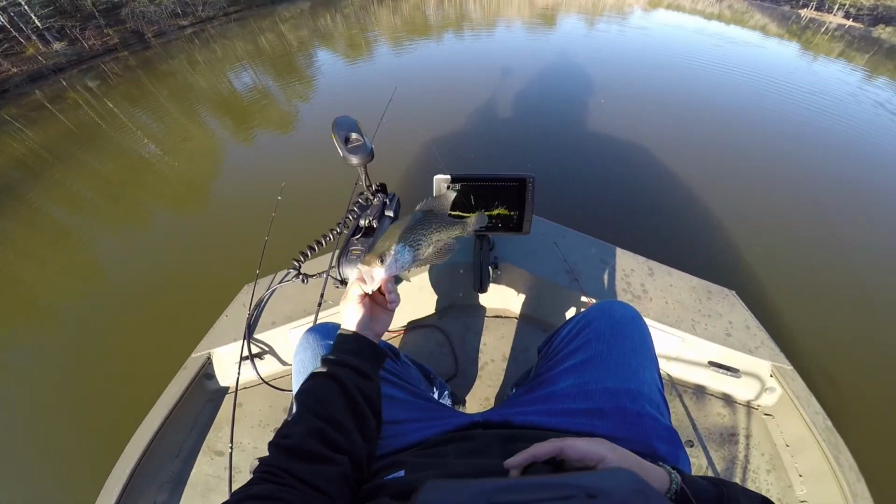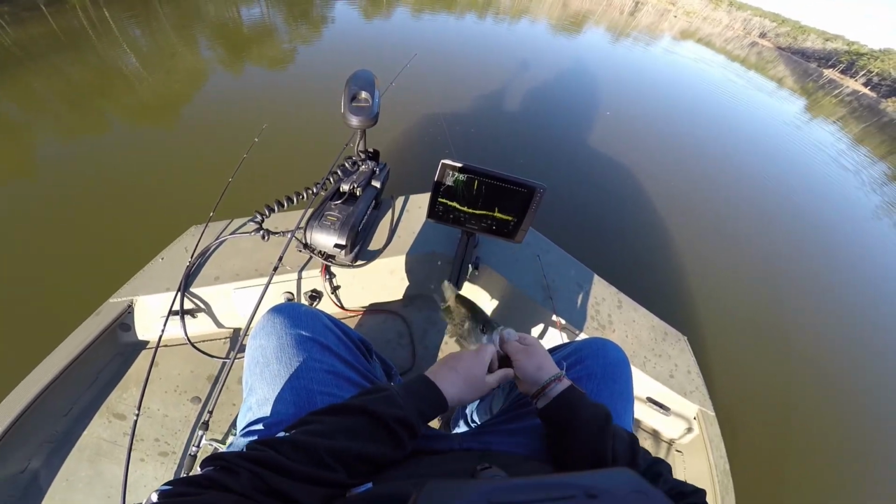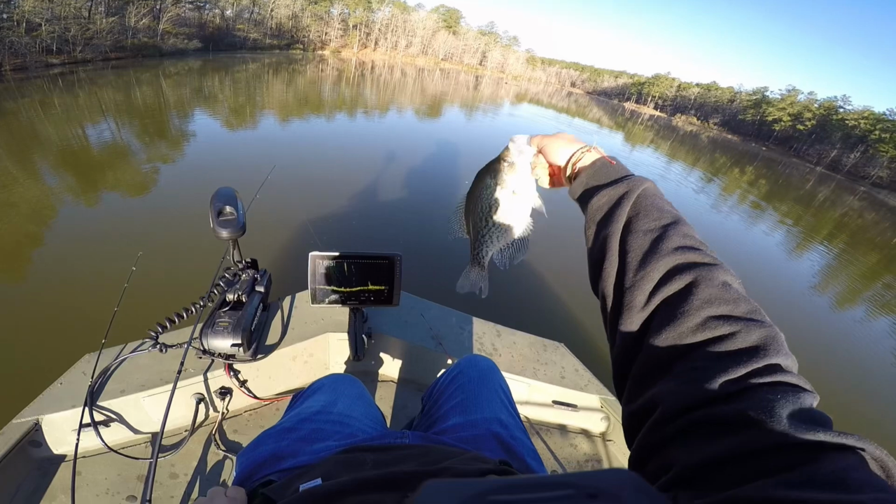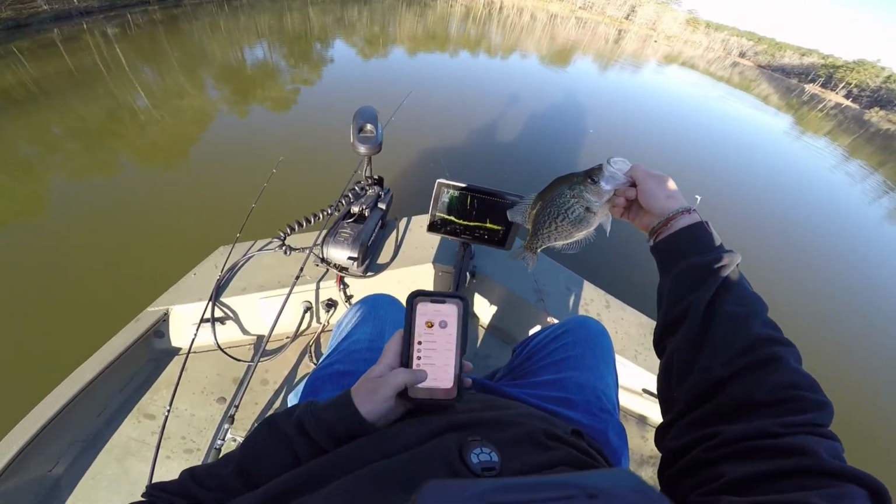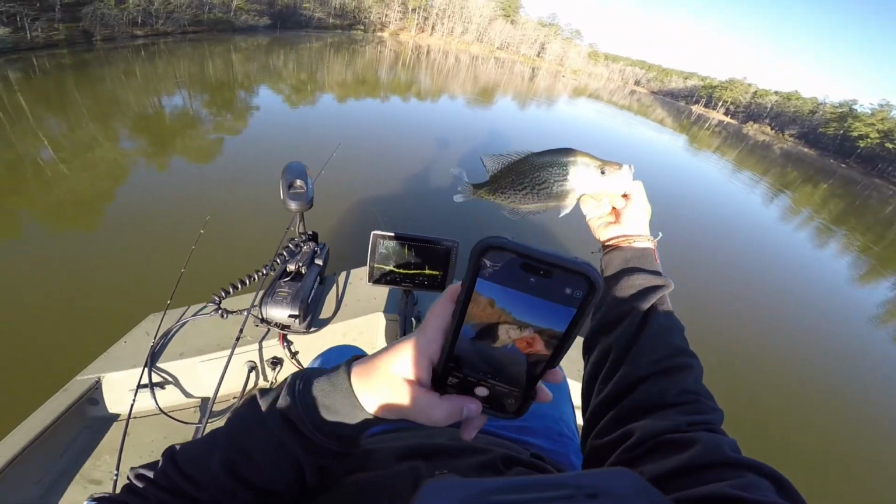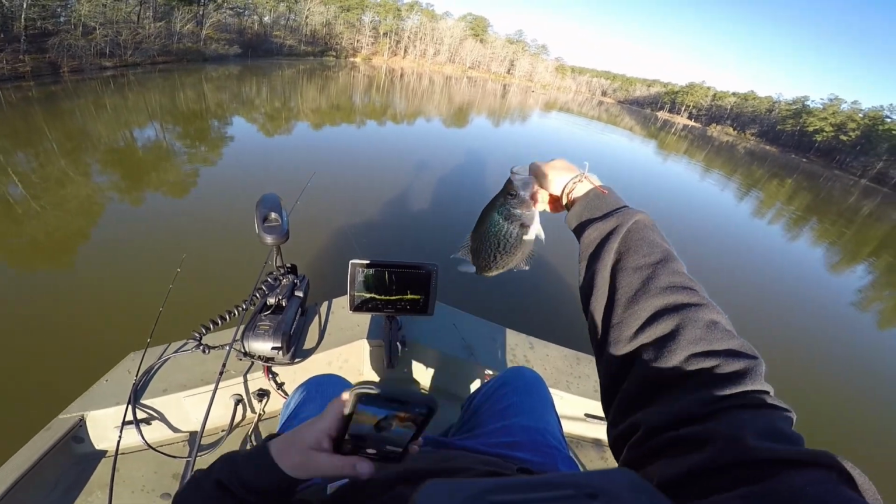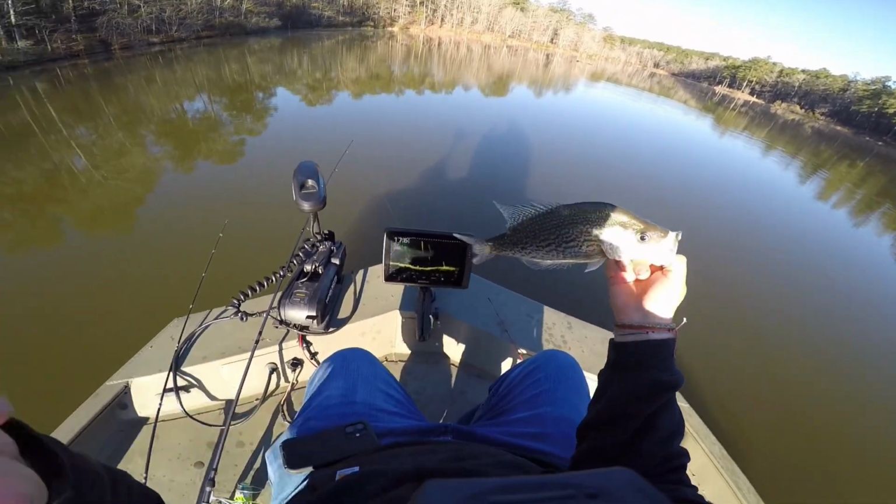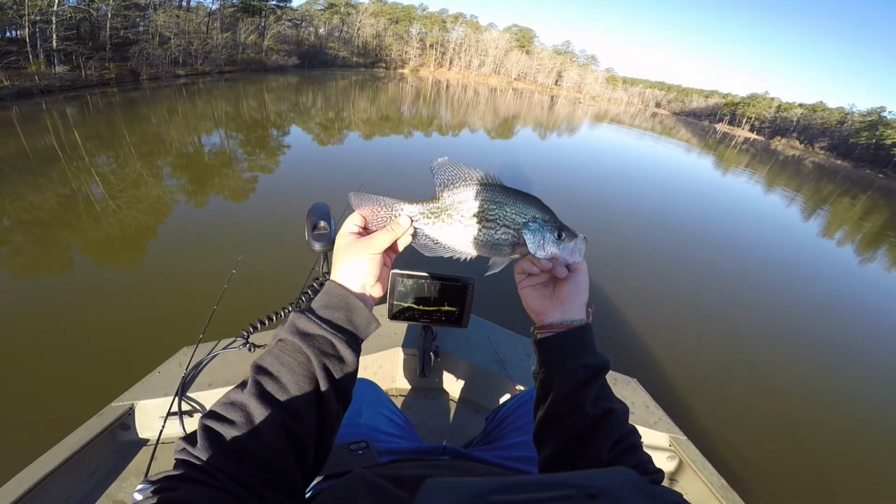He looked just like a bass. He came up and demolished that mooch minnow. That is insane. Oh my word. I cannot make this up, guys. This has been an awesome day. This little place is loaded down with big fish.